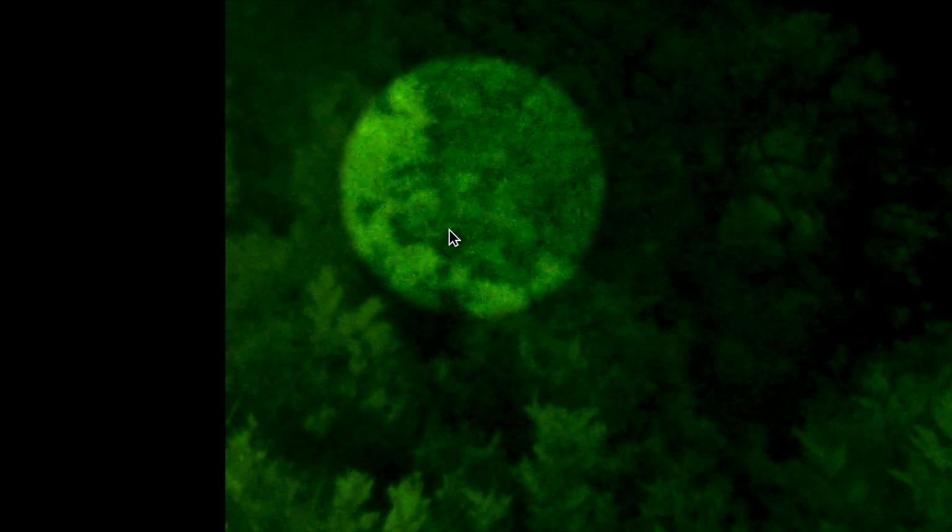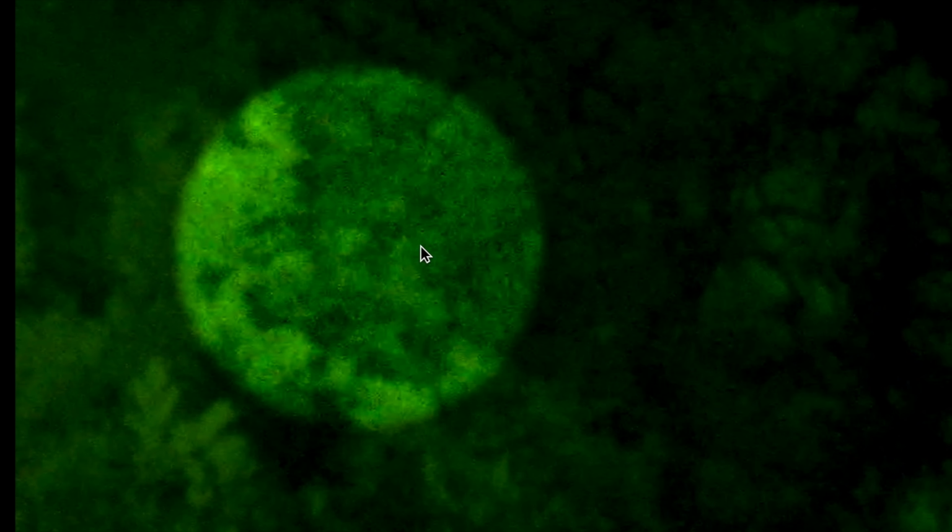Here's his head, and you can even see a little bit of his mouth here, but both of his eyes, for sure. It's got a little glow coming off. And we're looking through some night vision here. And we're really getting a good view at the head of this creature.